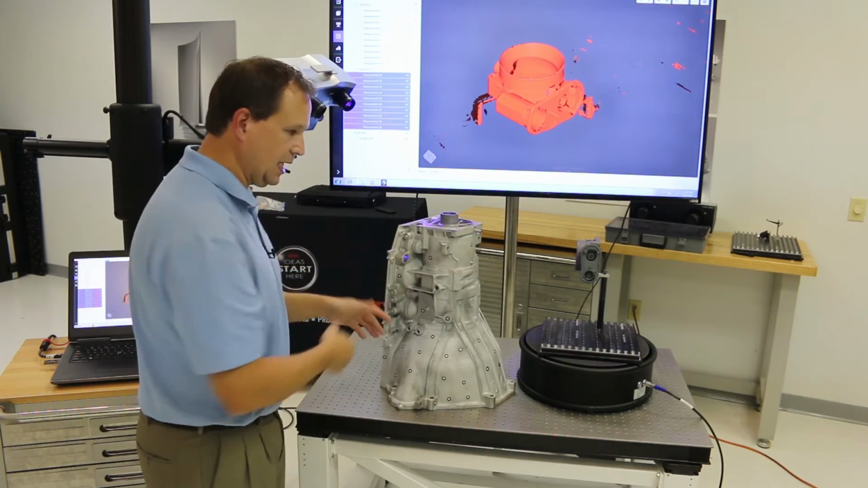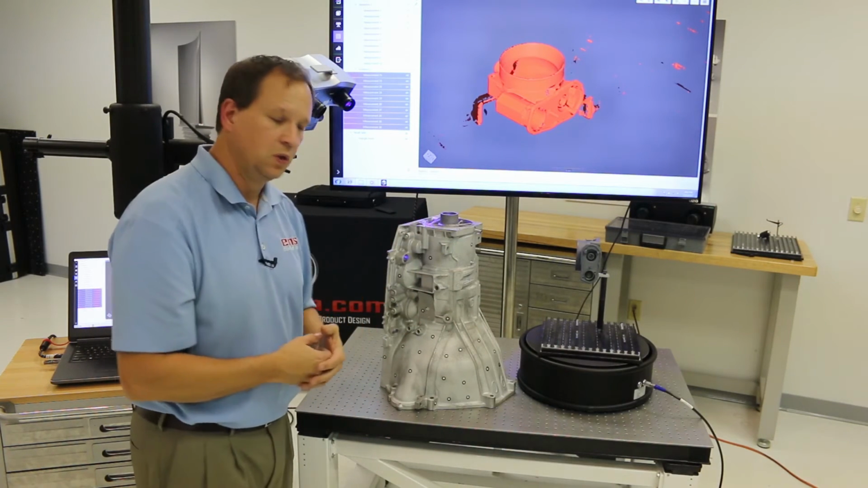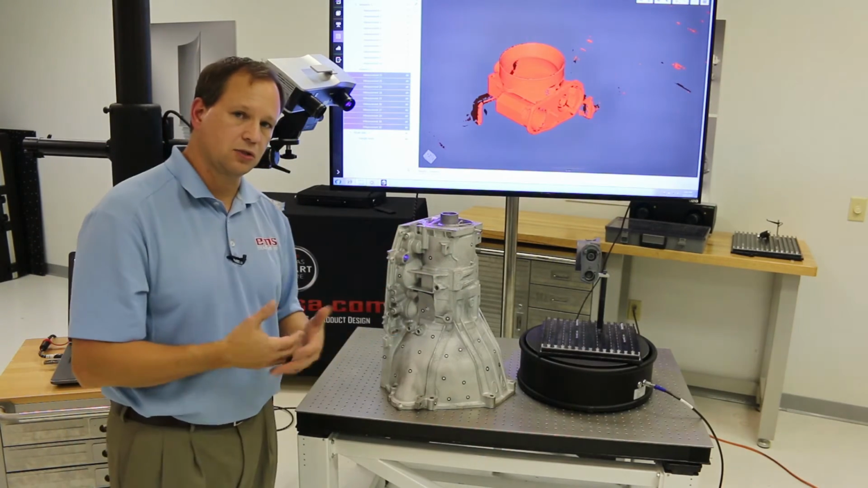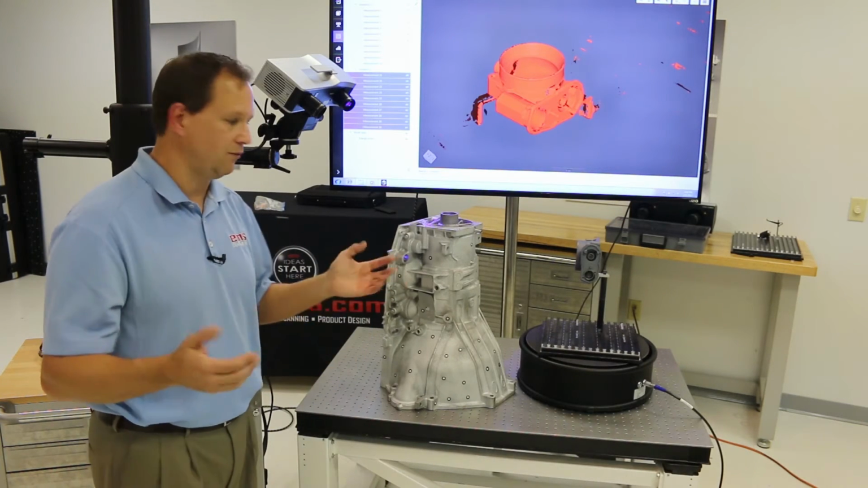Bigger parts that you can't easily put on a rotary, or that are outside the field of view, you might use target or just again the feature. The last thing you can use is photogrammetry. We won't go into that in this video, but that allows you to do high accuracy on very large parts.